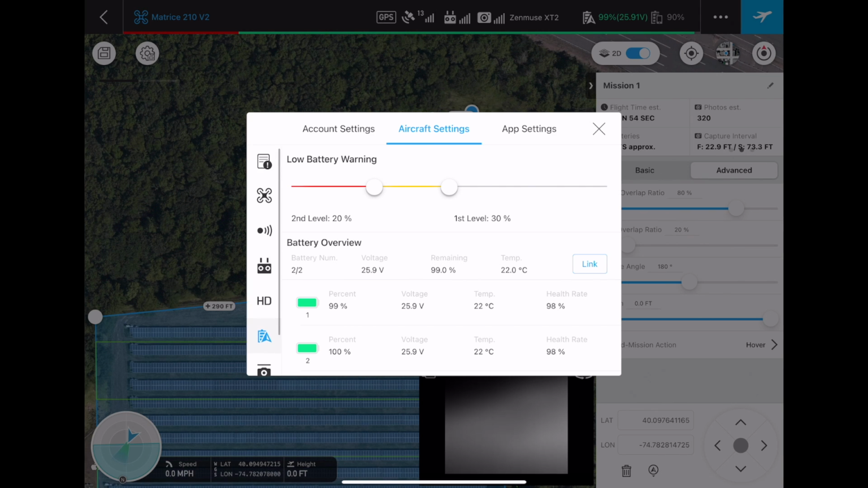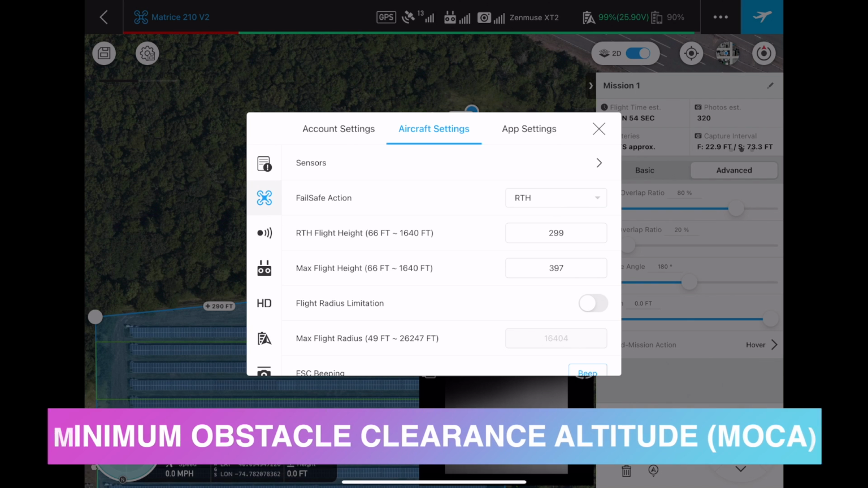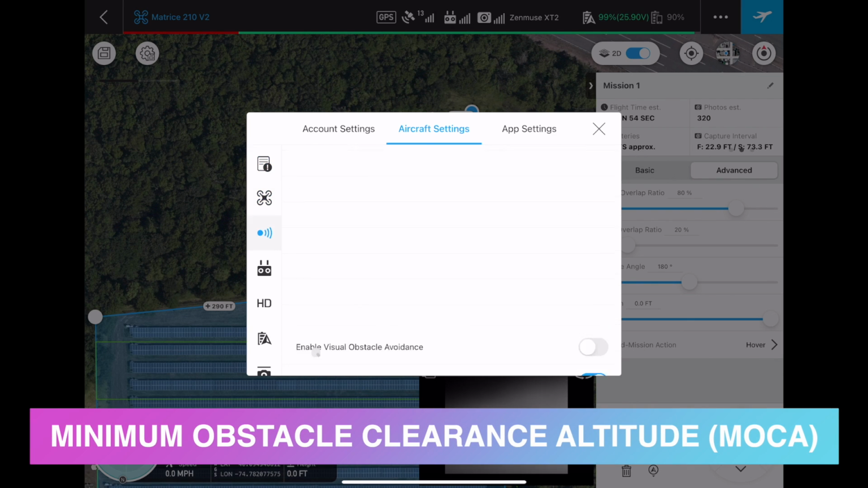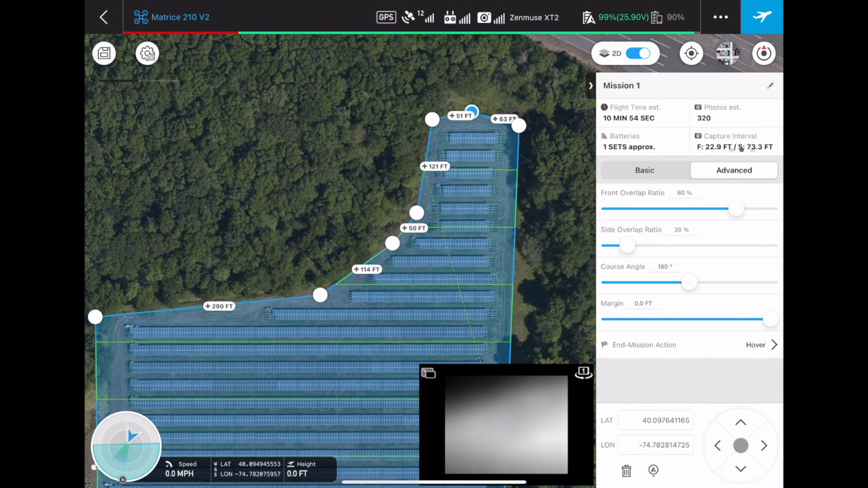So we're going to be looking at our battery voltages, seeing if we have any magnetic interference, making sure our return to home altitude is on par with the Mocha, and making sure all of our settings are correct. And so we have the satellites, we have good connection.